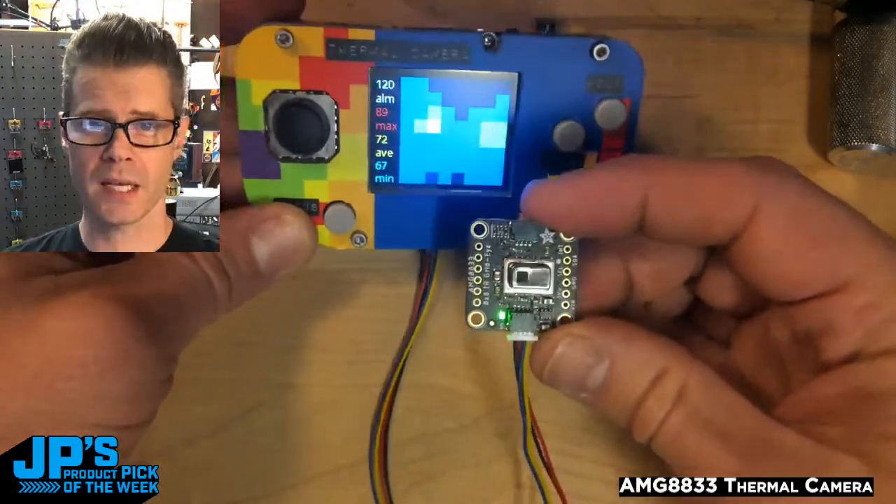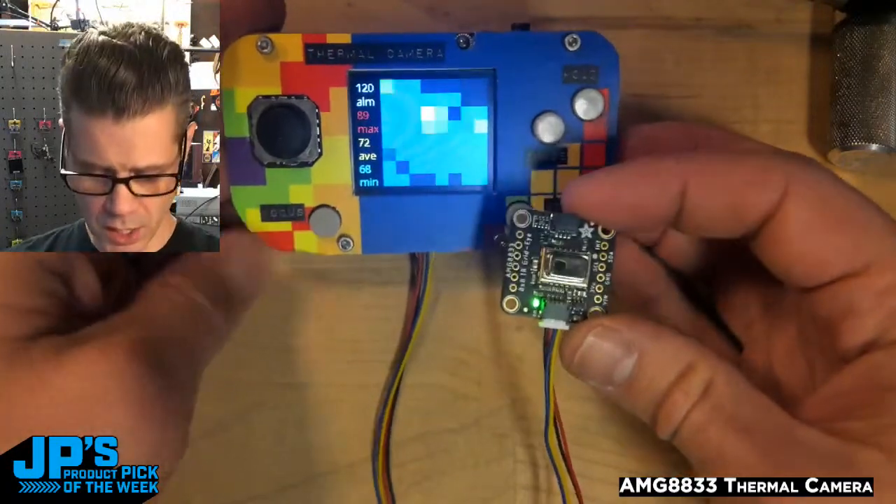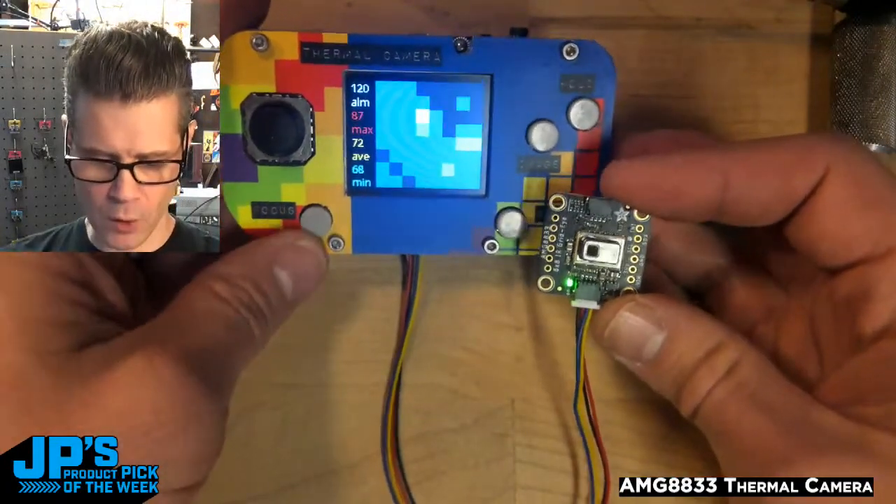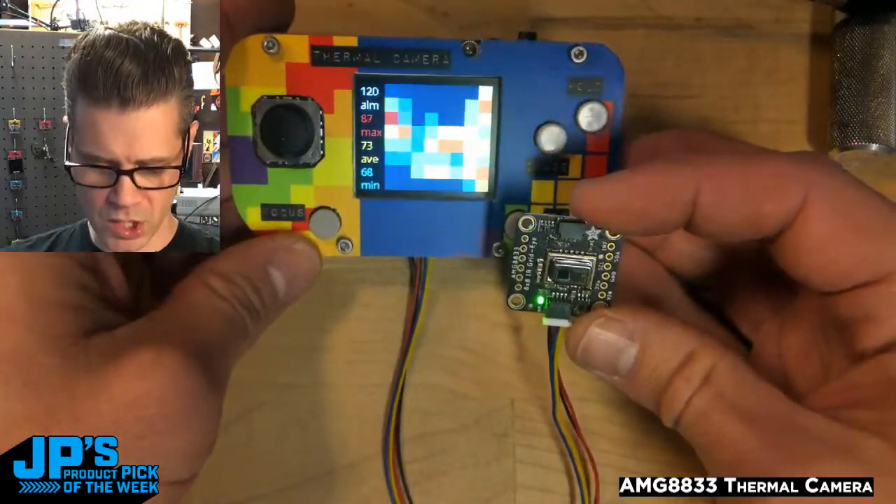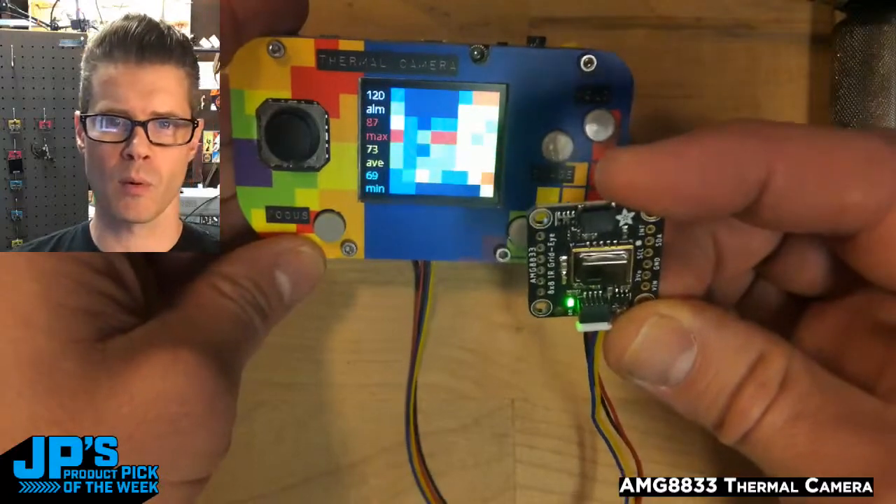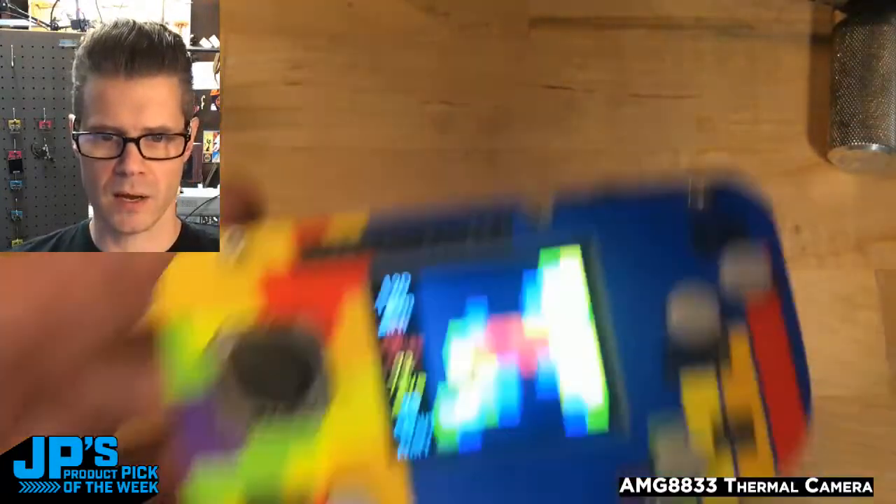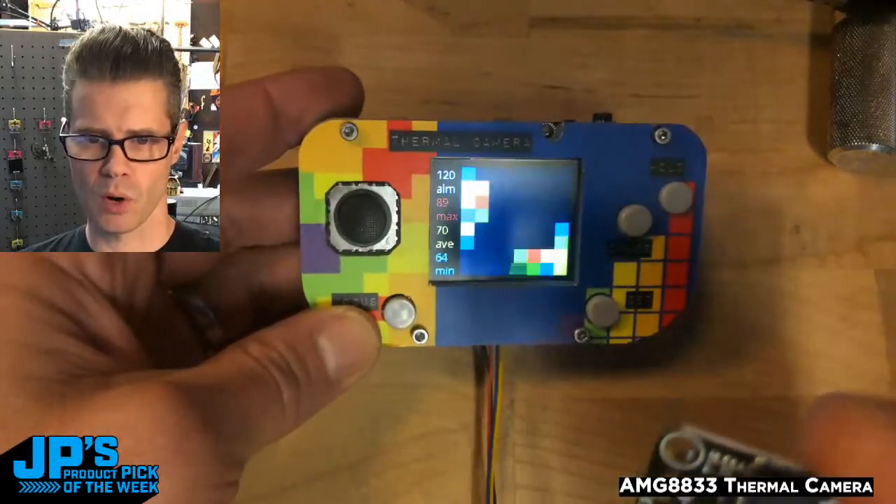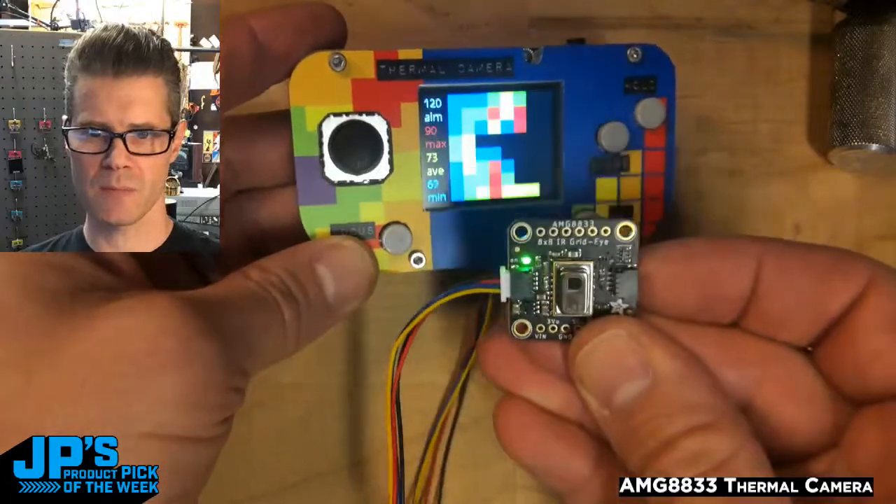A really neat feature on here is some sort of averaging or almost like a normalization that Jan called focus. So if I press this button here on the PiGamer, it's going to change the range so that whatever the minimum and maximum are, will fill the full color spectrum. So this is kind of cool. Lets us use more of that color range of the board. Oh, I have this sideways. Sorry, there we go. So there you can see me.